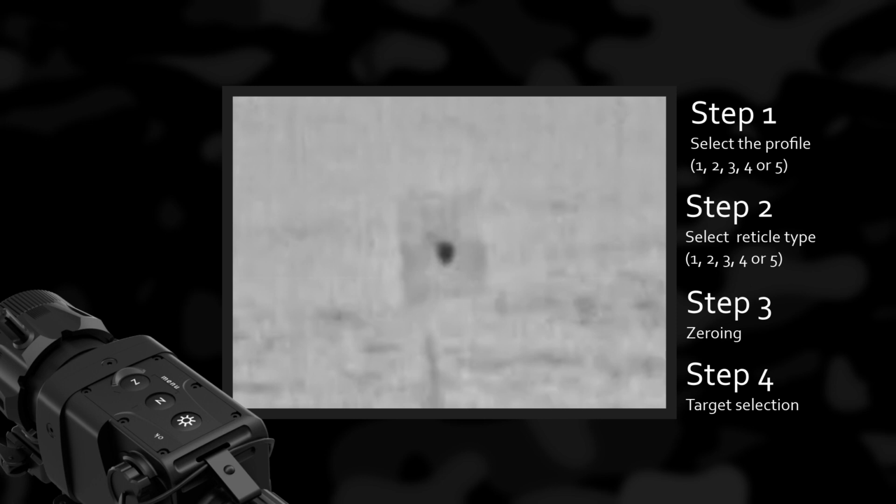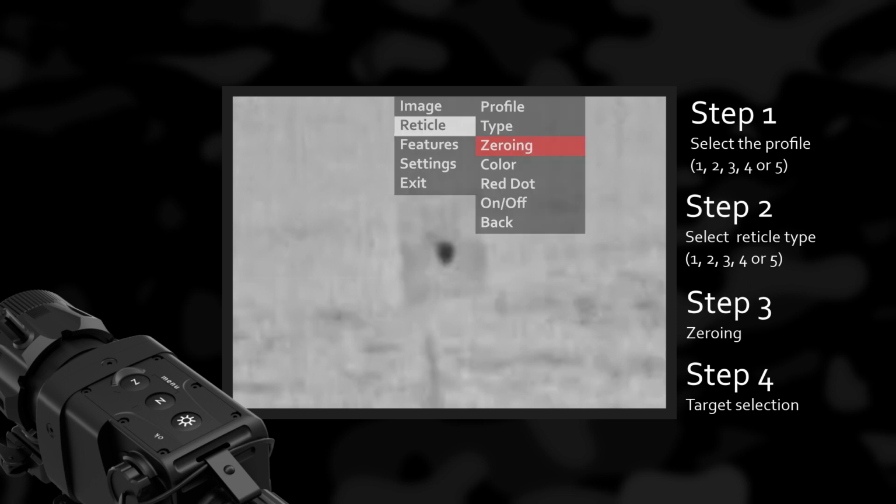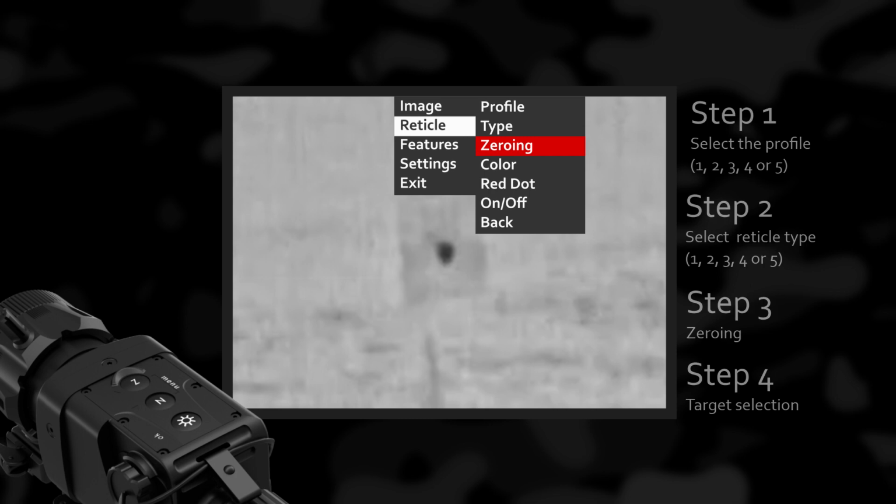For precise long-range shooting of more than 200 meters, it is recommended to do the zeroing of the weapon by using 2x and 4x electronic zoom.